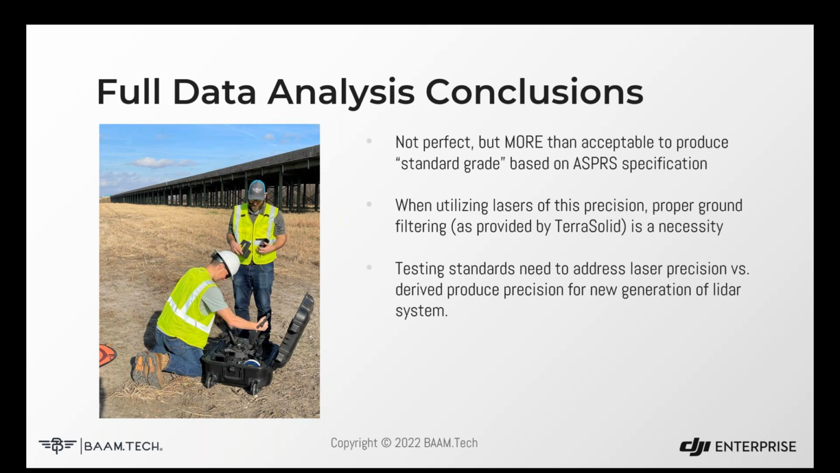This is an opportunity for smaller firms to make quality topographical maps with a much smaller investment. And we feel that they can do that consistently and get very accurate results, provided they're utilizing proper workflows and that they're trained how to use these things properly.